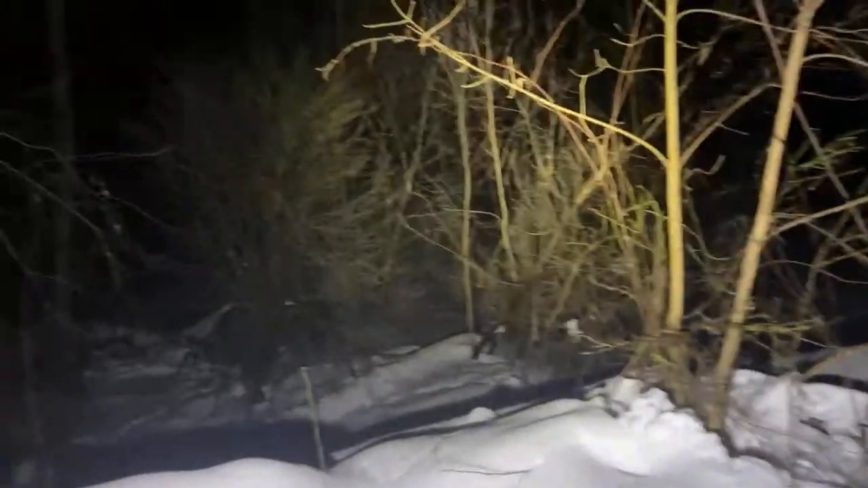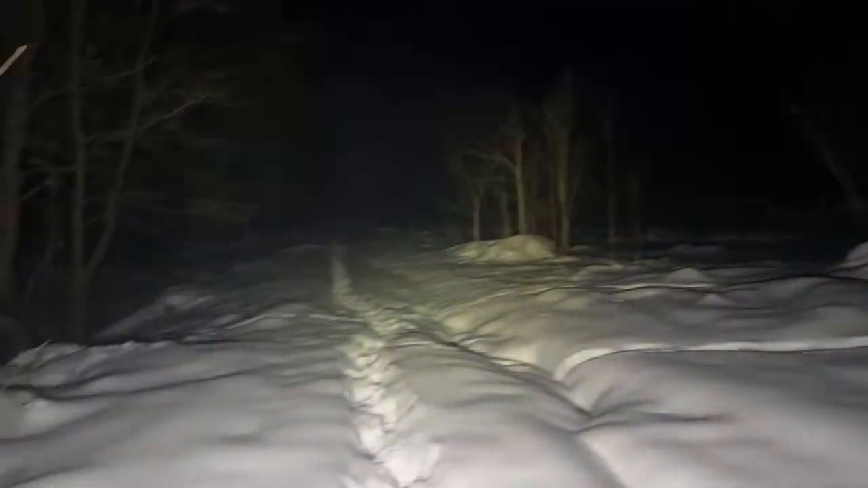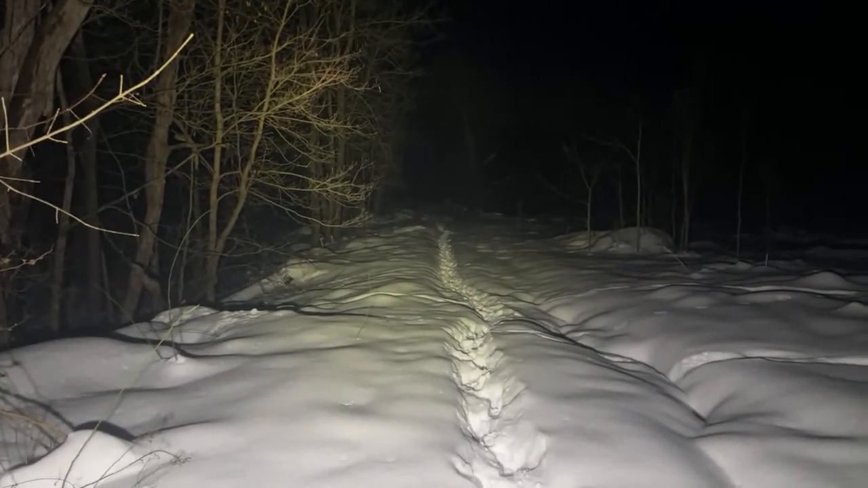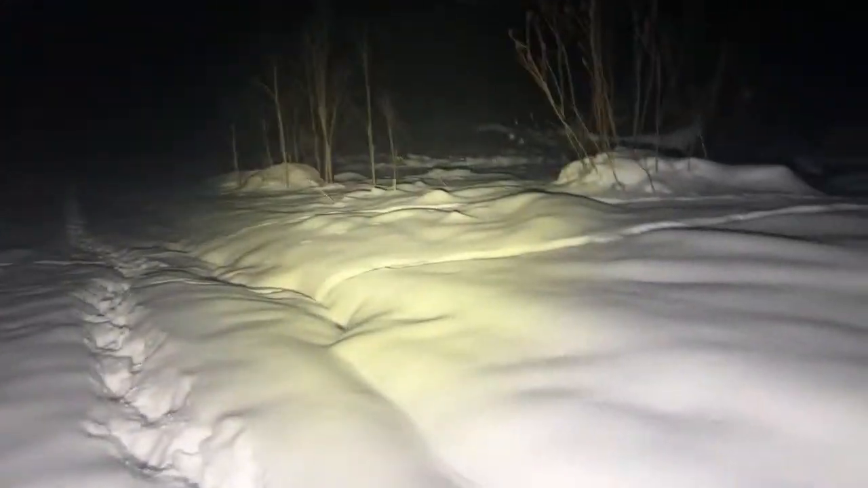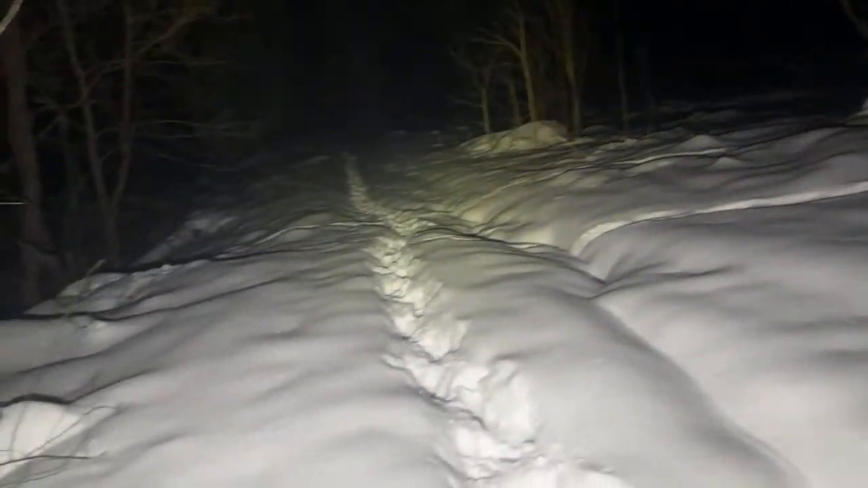Whatever it is, there's something. I've heard a few noises faintly. I definitely had probably 3 rock throws. That thing doesn't carry any weight with me here.